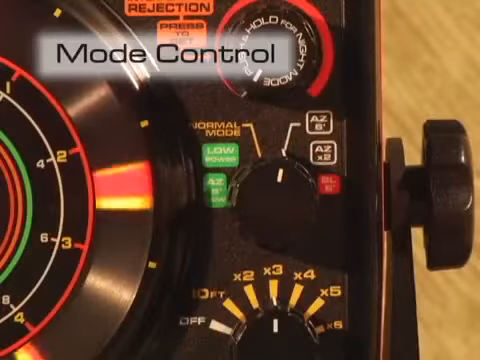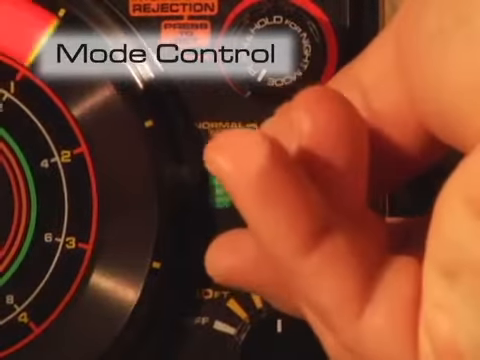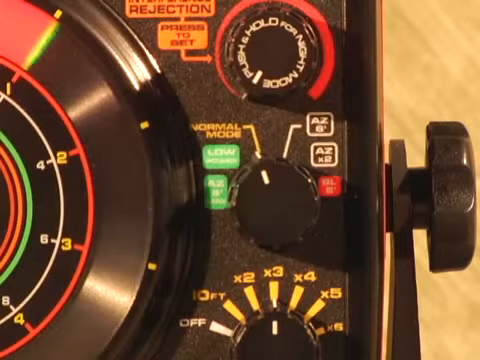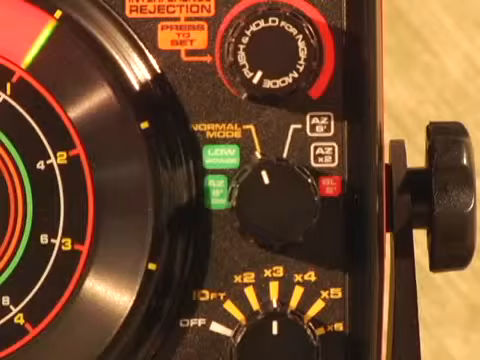The center control knob is often called the mode switch because it controls the various display modes of your FL22 HD. For most of your fishing, the normal mode will be the mode setting you will use. This will give you the maximum power output for each display range you choose to fish automatically.